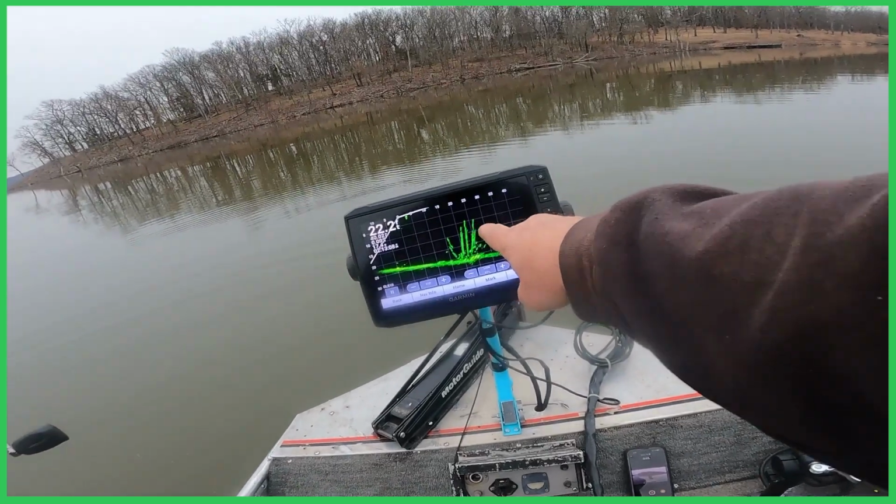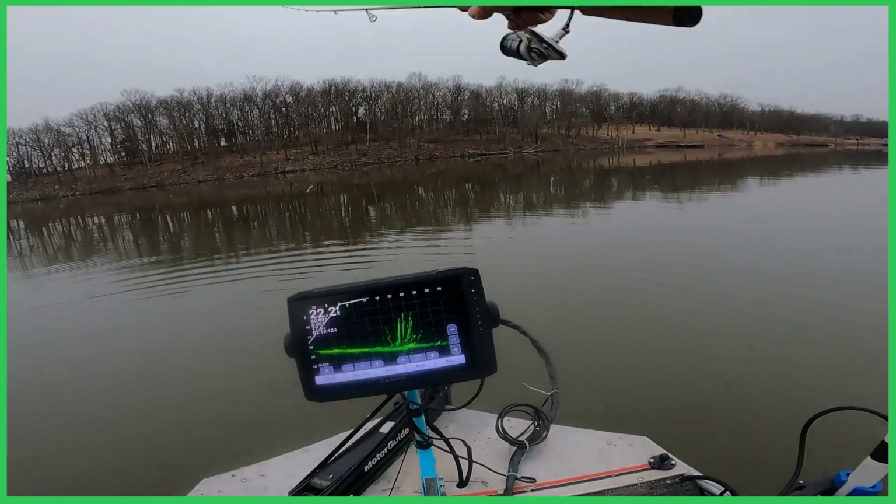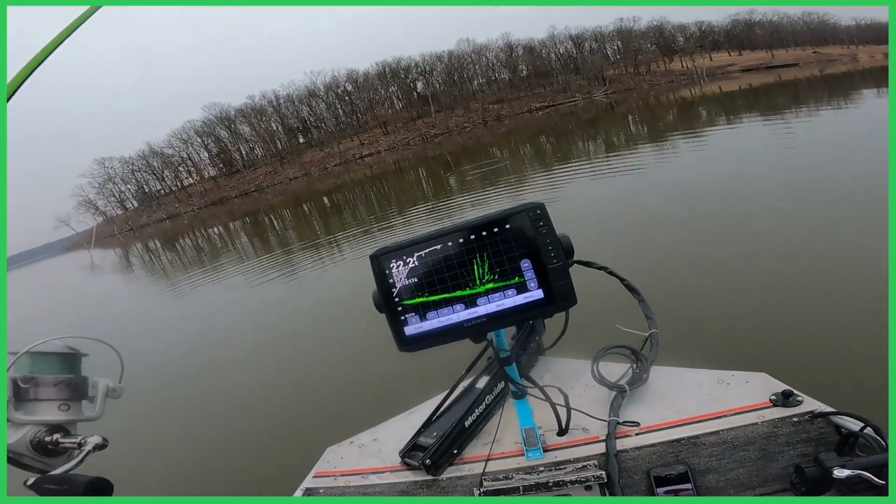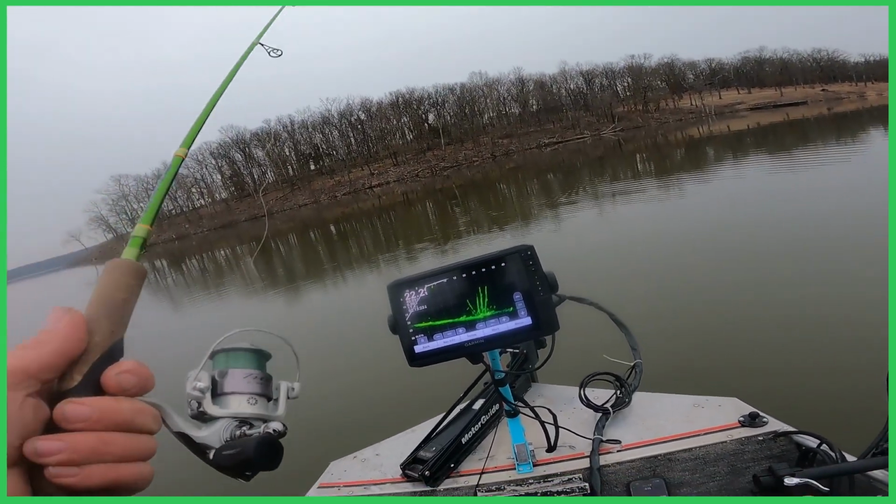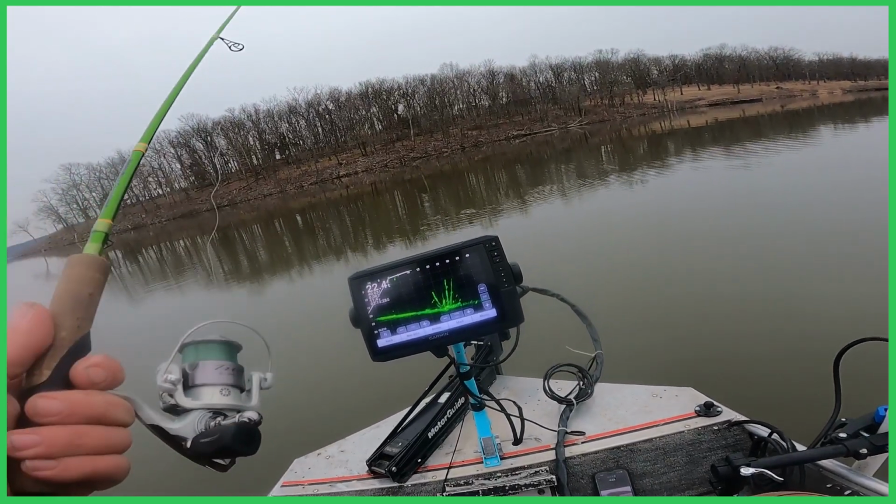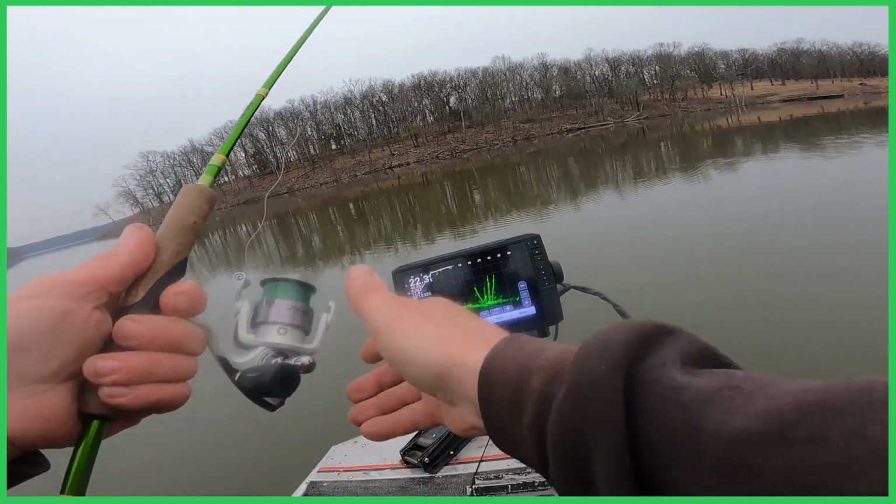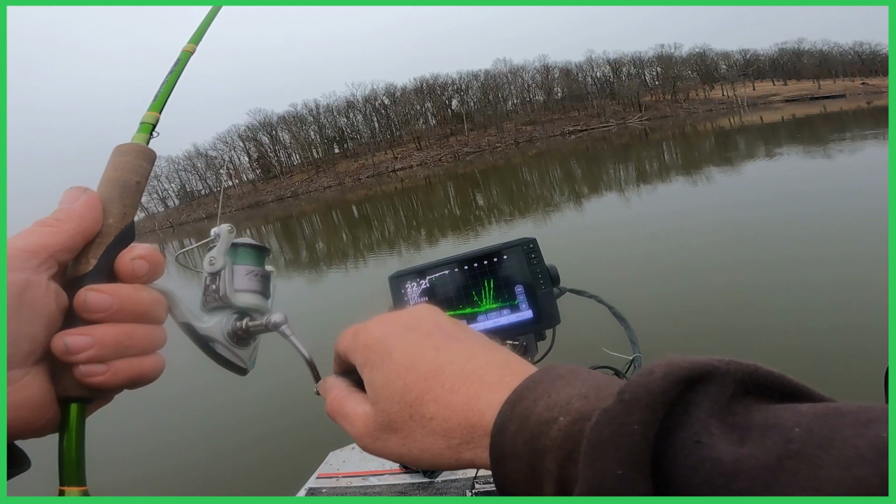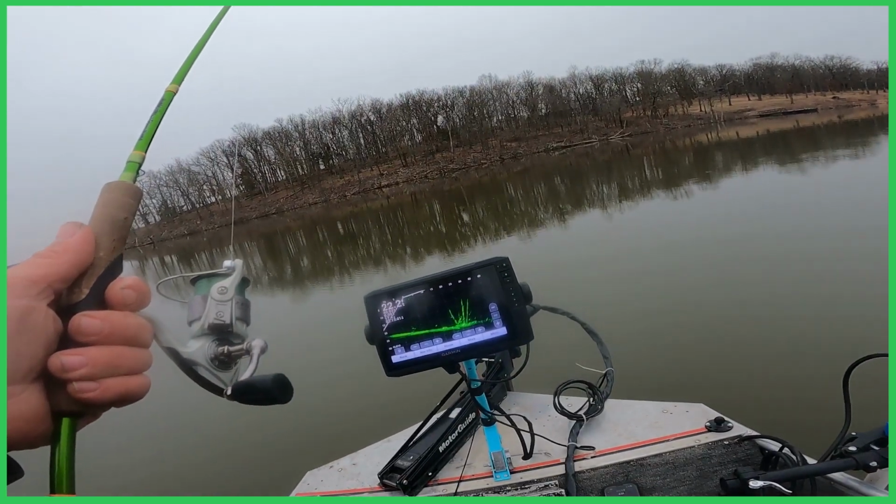This is what I'm looking at right here. It's what I'm fishing. I've caught a few fish off of it so far, not a terrible lot, but I've caught a few. It's one of those trees I've never fished before, never fished right here. But that's what Livescope will do for you. It'll find you places that you didn't even know were there.